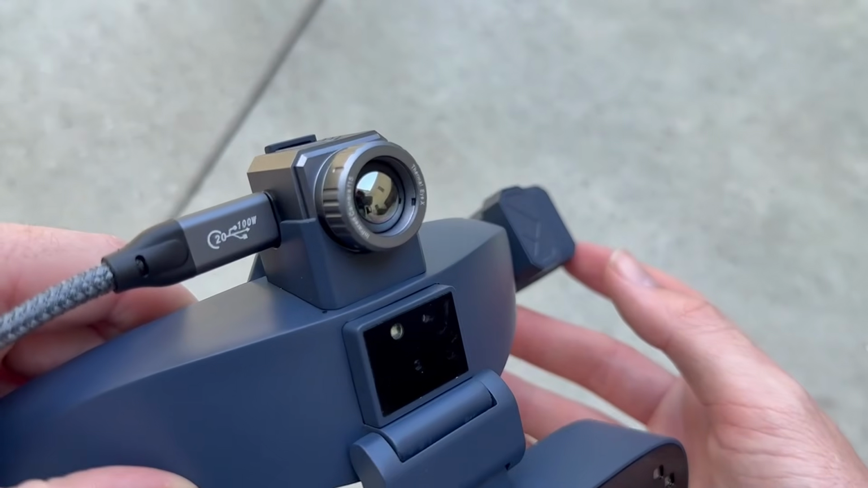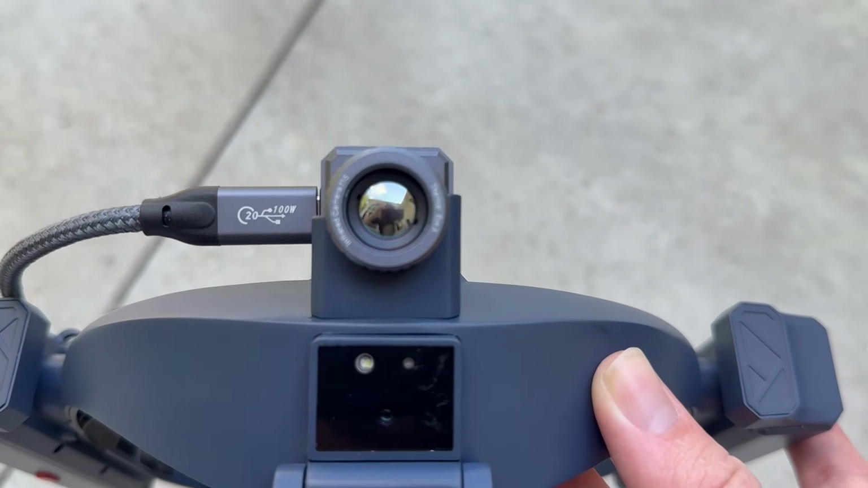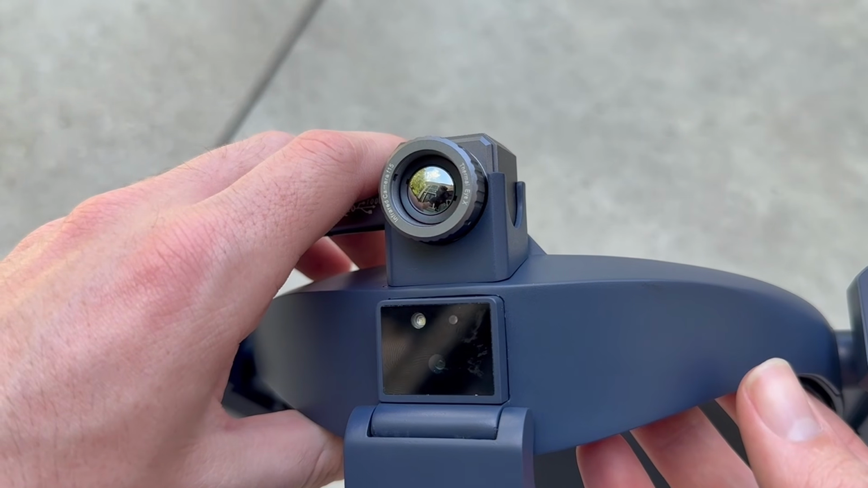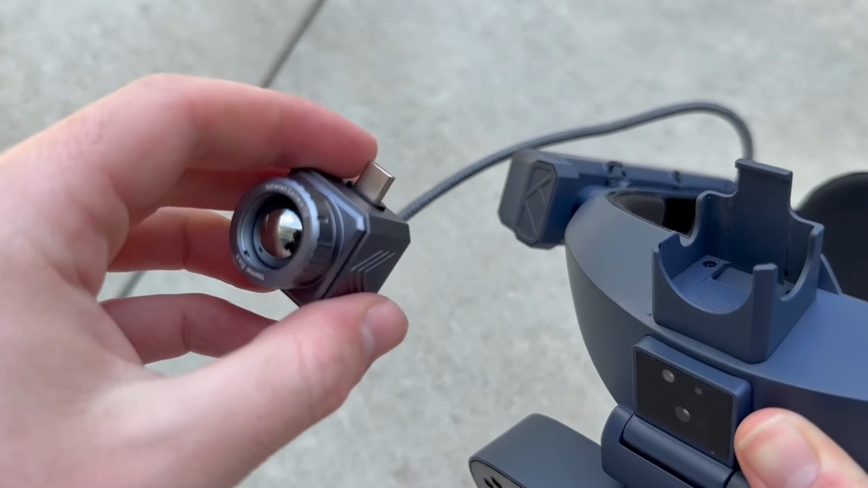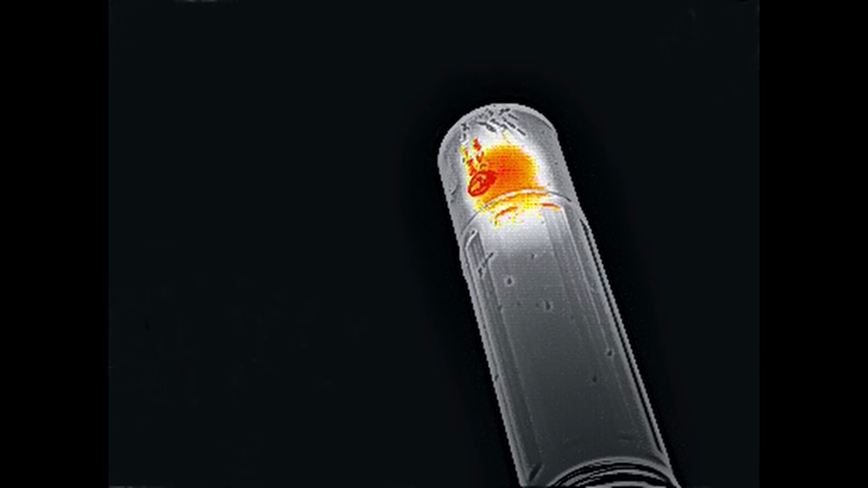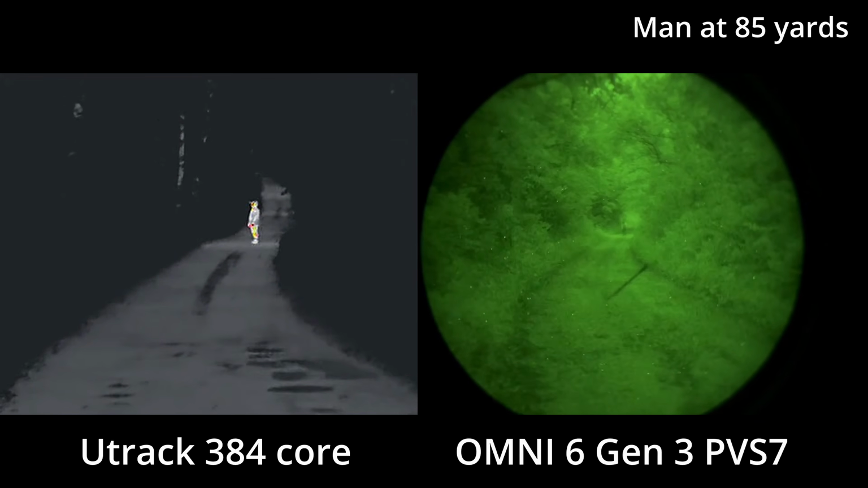On to the second most interesting thing, the thermal sensor. The thermal sensor sits above the headband. It is a 384 by 288 12nm 60Hz core. It honestly makes a great image. It is one of the better thermal Chinese cores I've used. From my research, I found that this is one of those USB-C phone thermals mounted to the top of the headband. While I feel like this looks a little cheap, the thermal performance is quite nice, so I really can't complain. Details look really nice up close, and identification at longer distances is good as well.